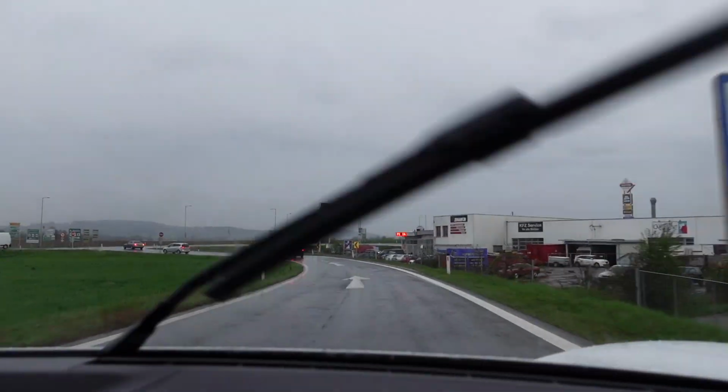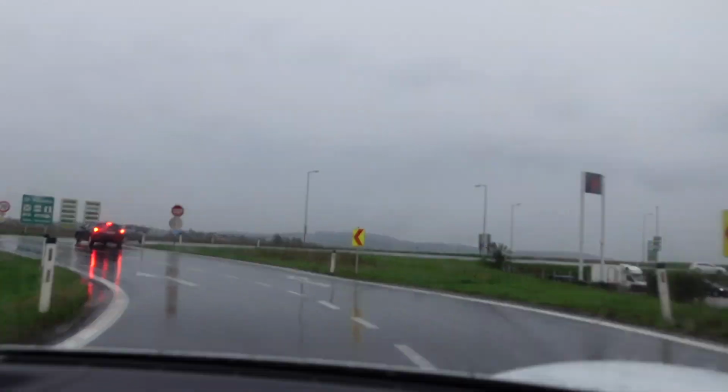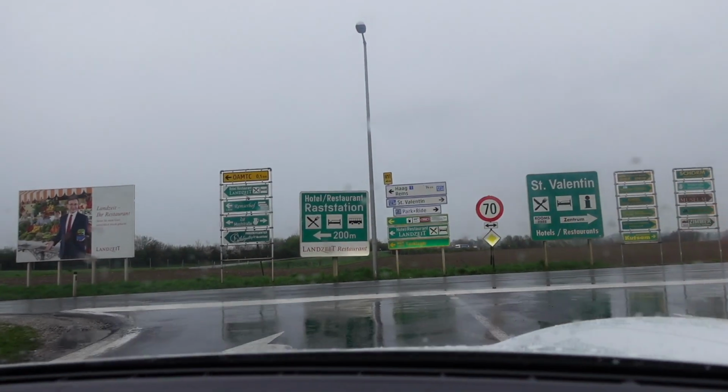Trick worked. Battery is now on 36%, and now we are approaching the Saint Valentin charging station.